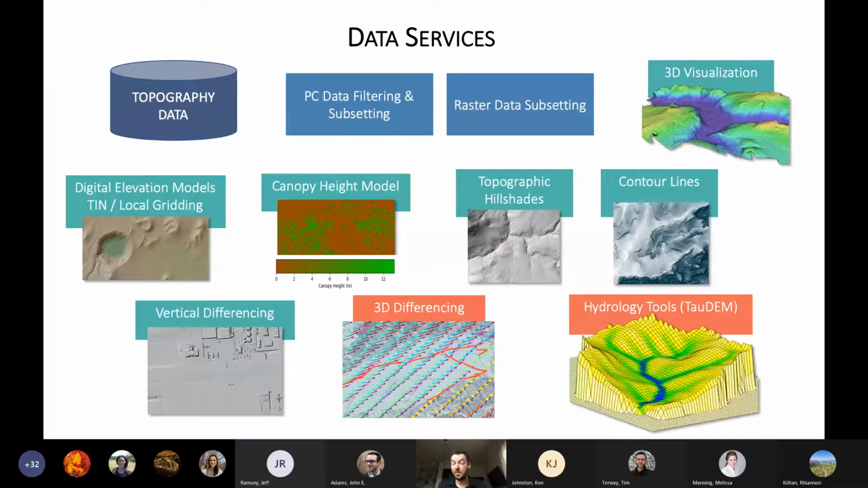And then we also have tools for hydrology. So we run TauDEM on an HPC allocation at the San Diego Supercomputer Center. This is like ArcHydro for those of you who dabbled in Arc space. And that's available as well. And I won't talk much about that today.